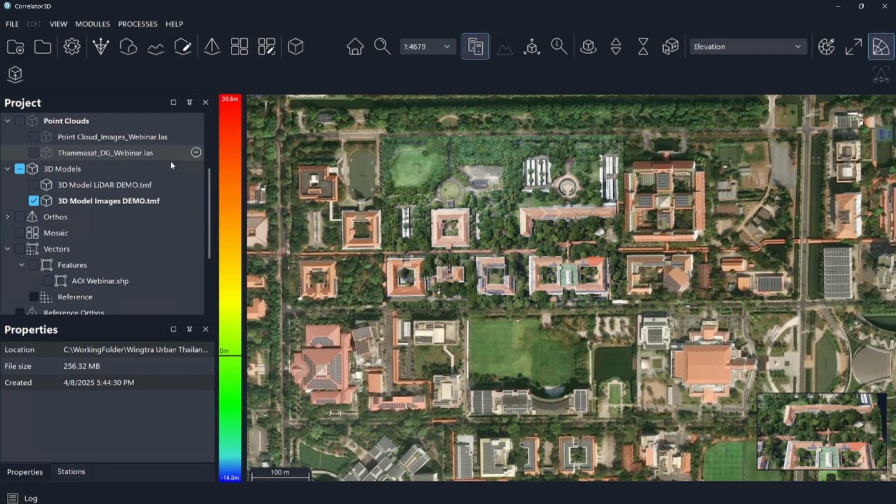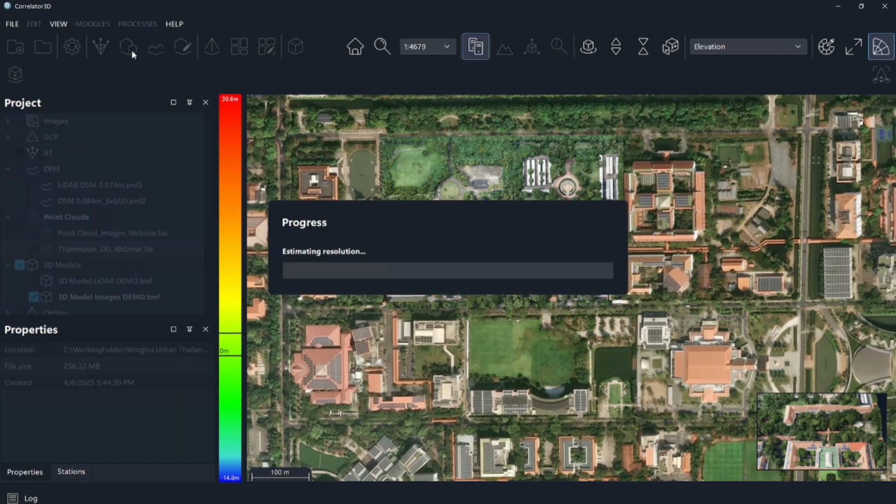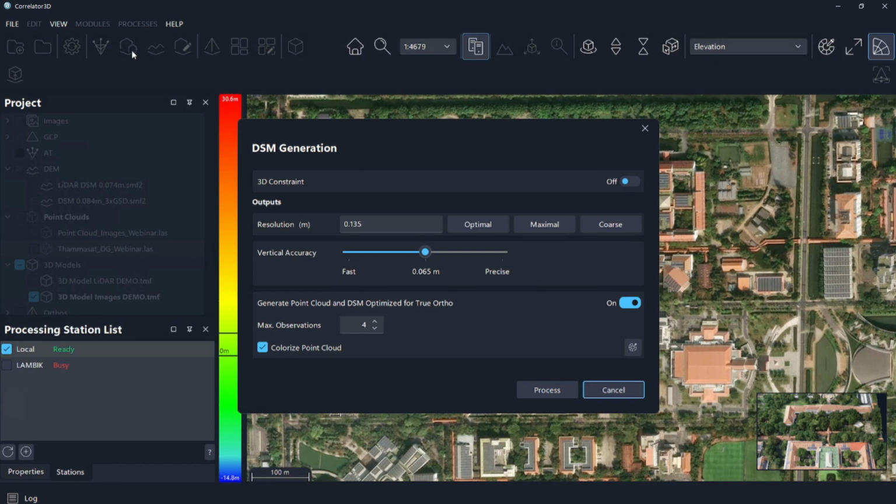Nonetheless, what do you need to generate a point cloud like this? So the first thing, we'll go into our DSM module. Again, we've already finished our AT. We know our AT is perfect. We did the best we could with our AT, so we're moving on to the next module.